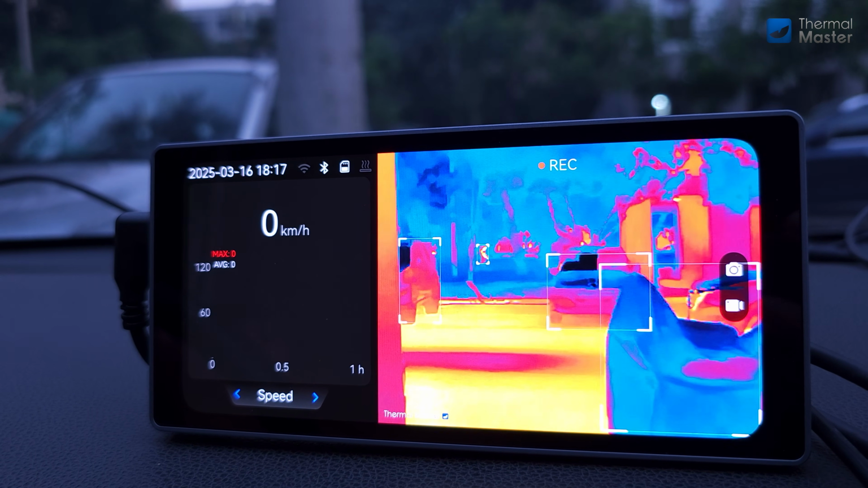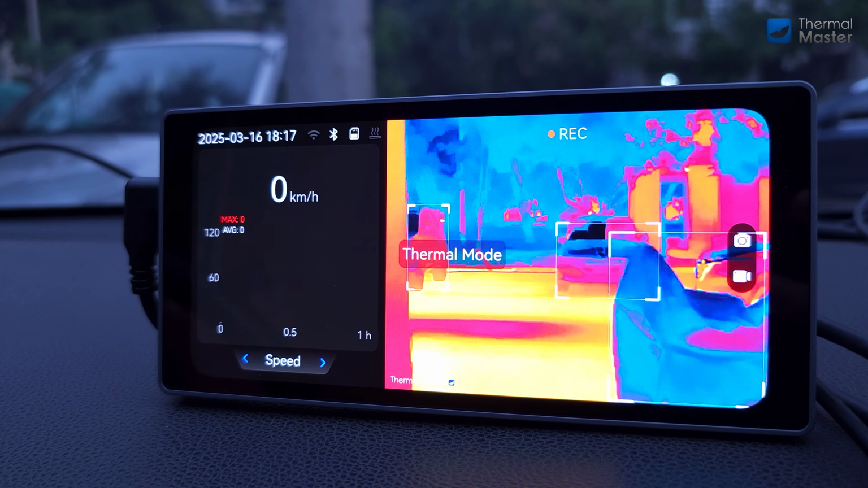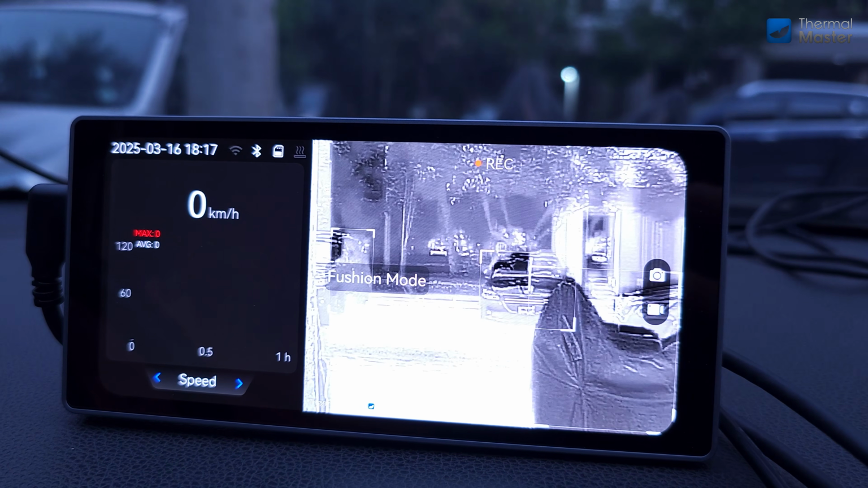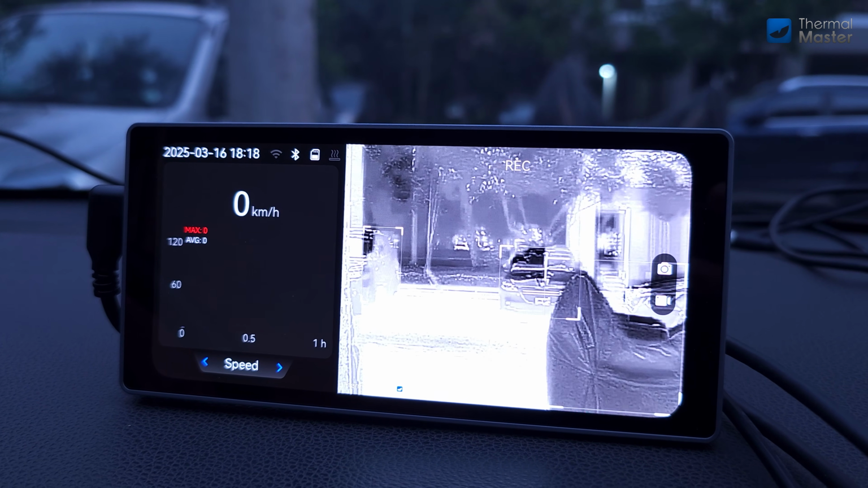Hi Max. I'm here. Visible light mode. Visible light mode. Thermal mode. Thermal mode. Fusion mode. Fusion mode. Dual spectrum mode. Dual spectrum mode. Fusion mode. Fusion mode. RPM display. RPM display. Speed display. Speed display.